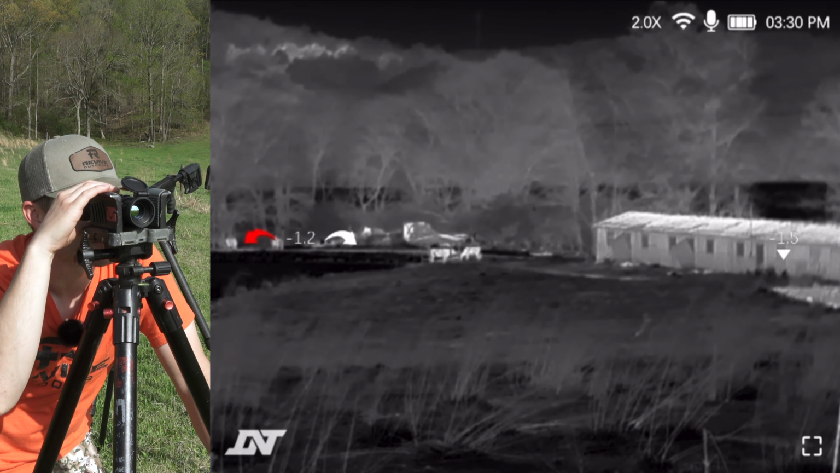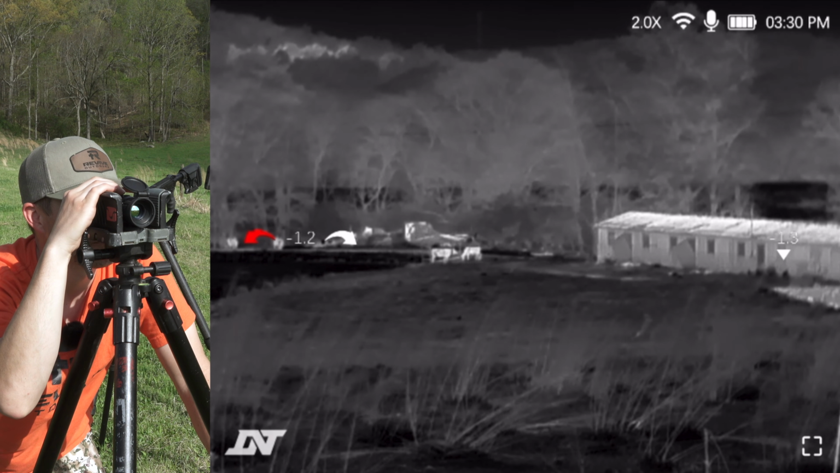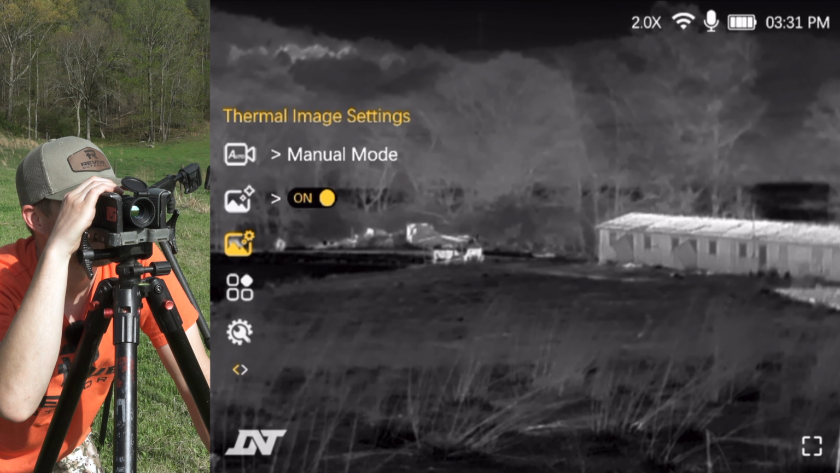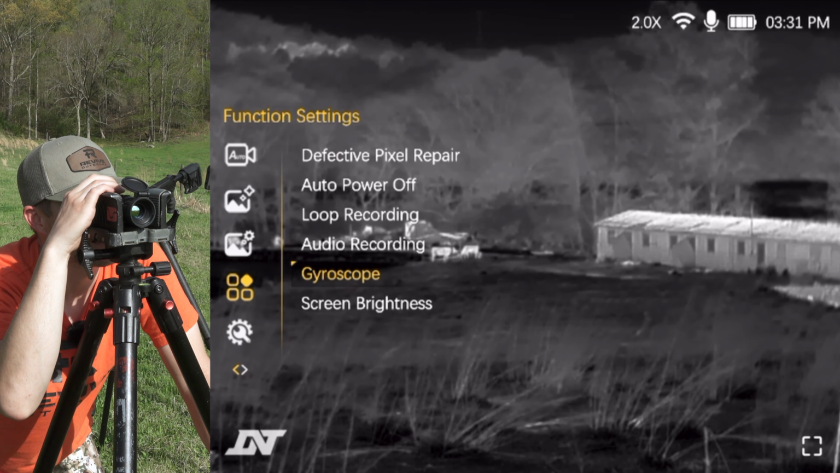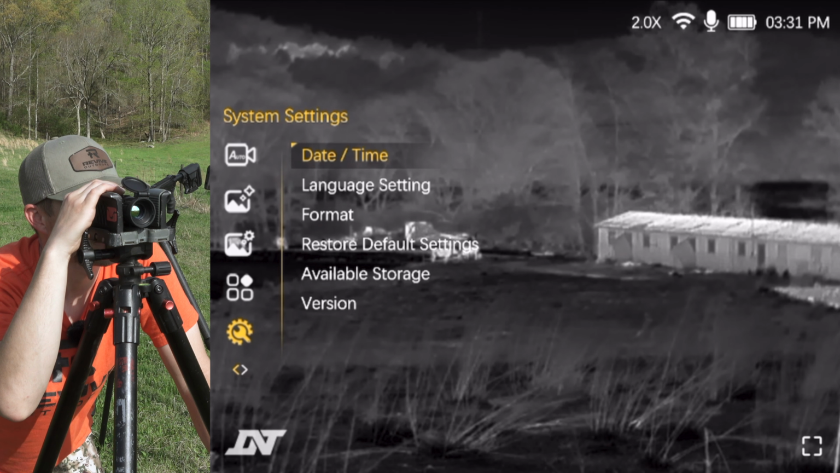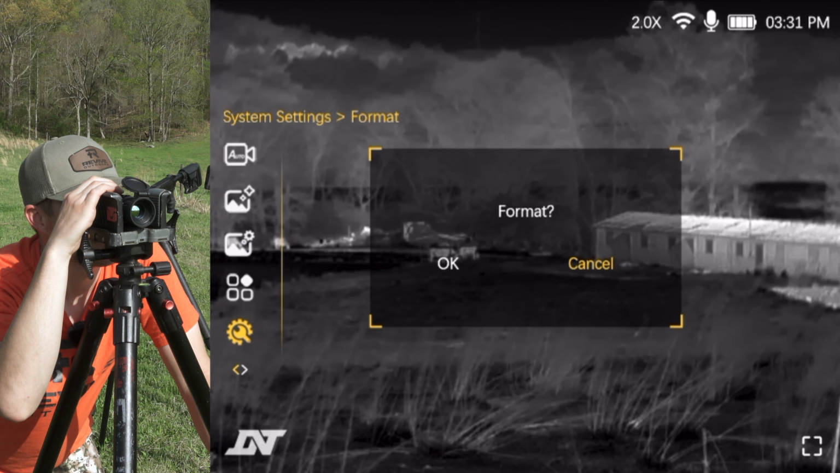I take it out of the screen because it's just one less thing for my eyes to get distracted by when I am hunting. And so you can easily turn that on in the menu under those function settings. And then back out, the very last thing that you have is this system settings menu where you can change date and time, language settings, you can format the SD card.